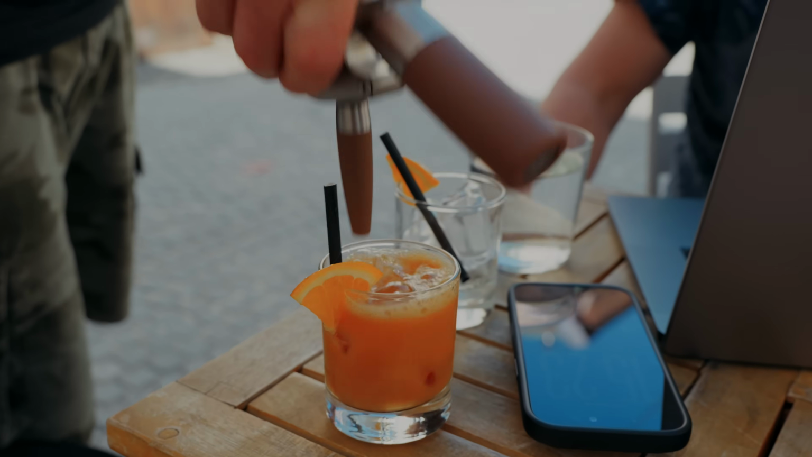Nitro, Ethiopia, cold brew. Oh, I'm gonna need like 8 more of these.